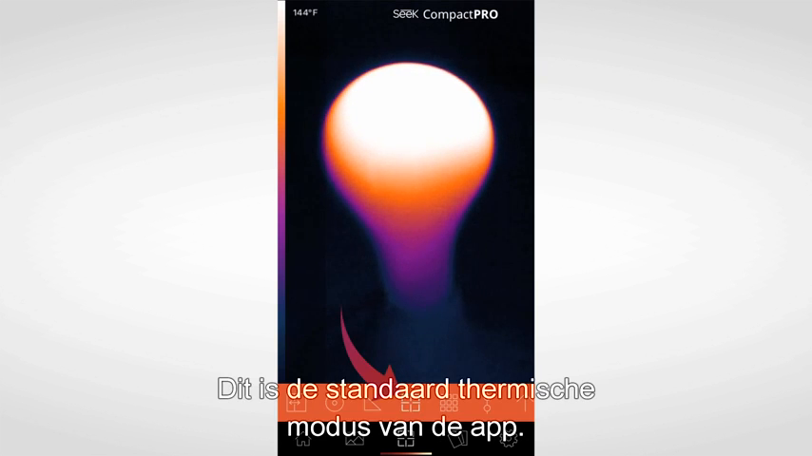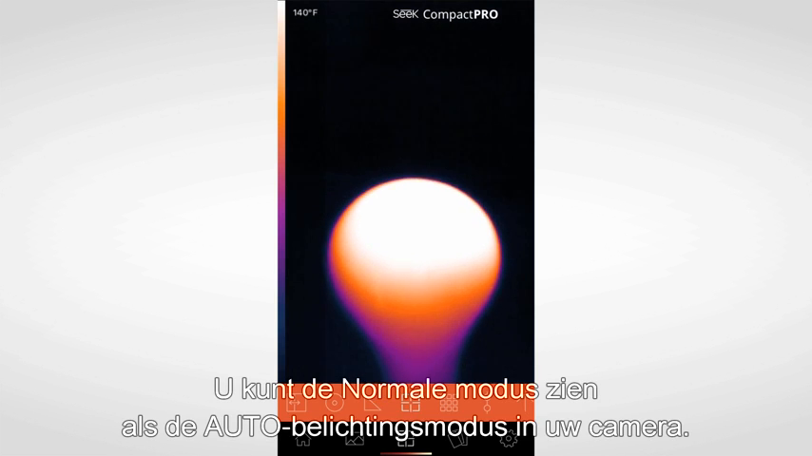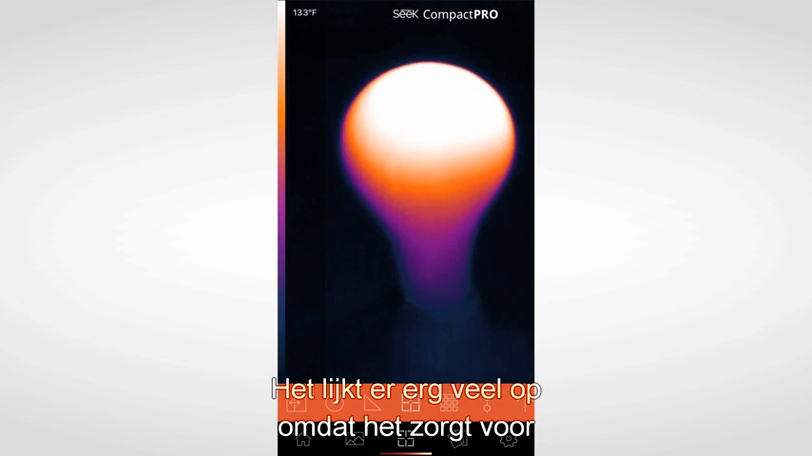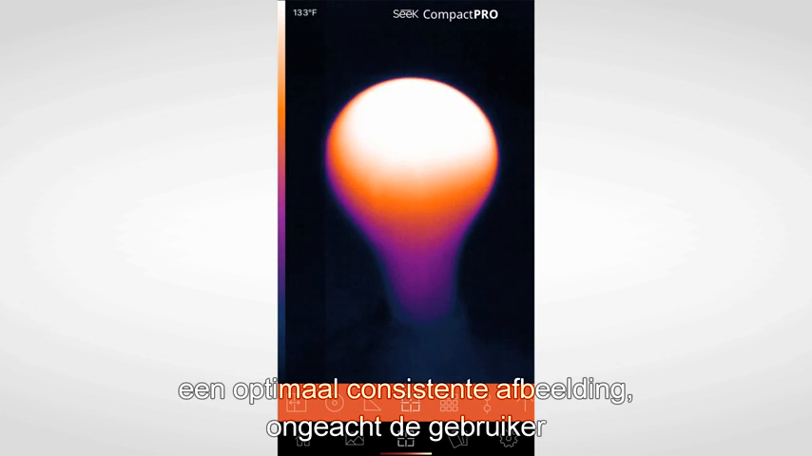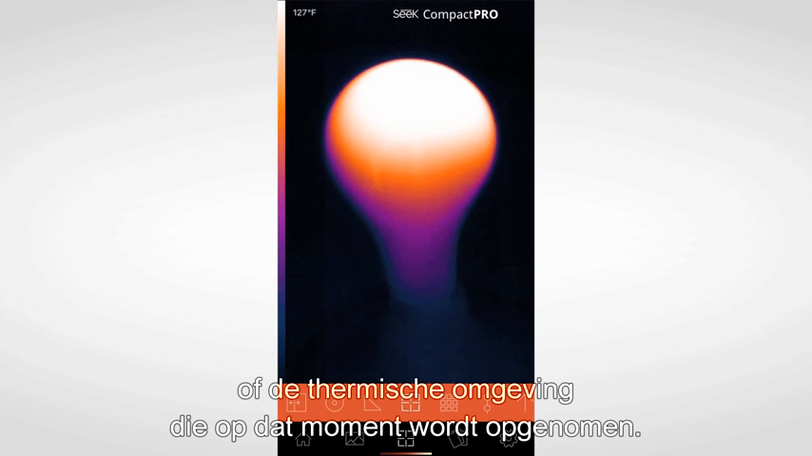Now let's move on to Normal Mode. Normal Mode is the default thermal mode within the app. Think of Normal Mode as auto exposure within your camera. It functions very similarly in that it helps maximize a consistent image regardless of the user or the thermal environment that's being shot at the time.